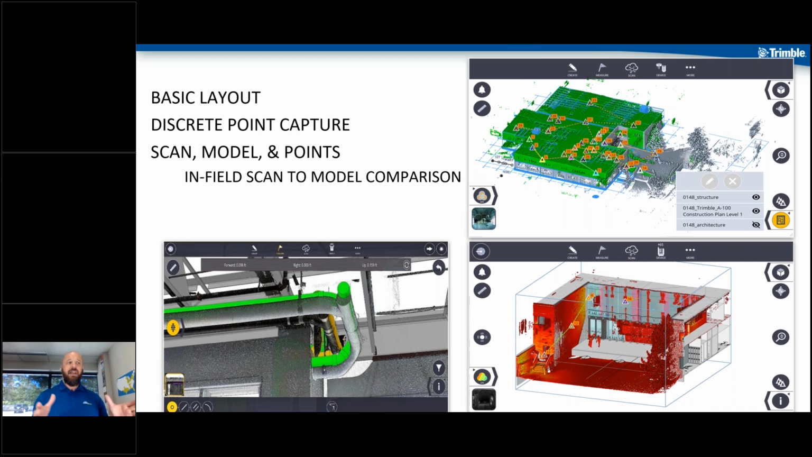So with the 3D sectioning box, I only want to see this room, this area, this entranceway, and I want to see how that model compares to the scan. I can create section cuts, all of that.